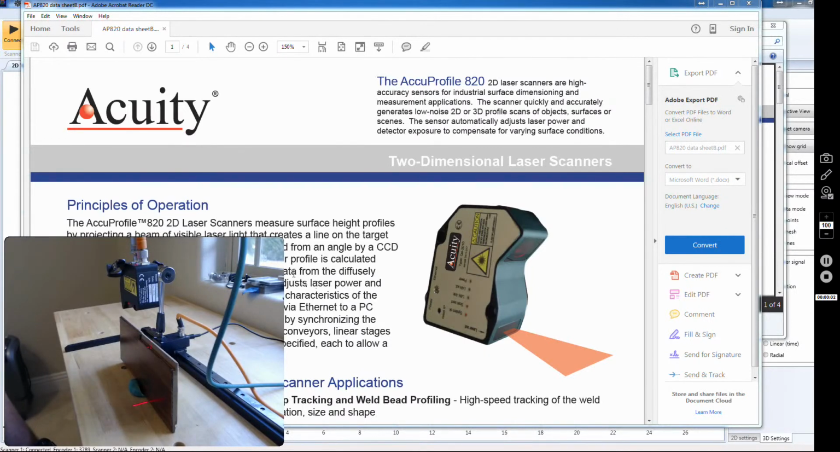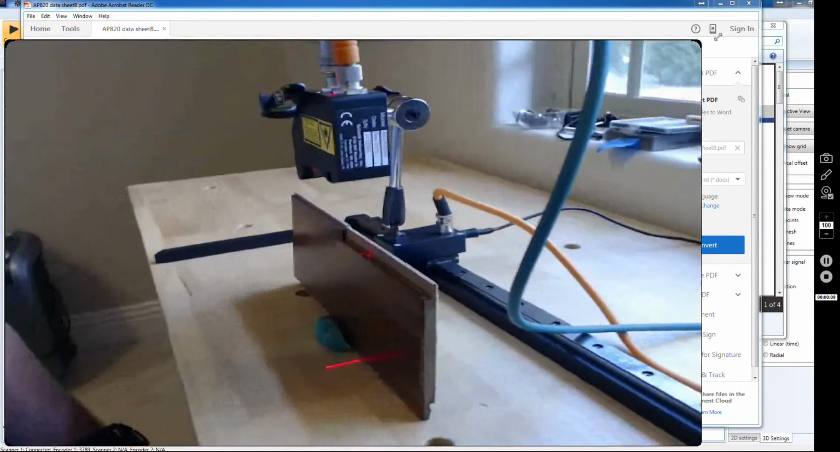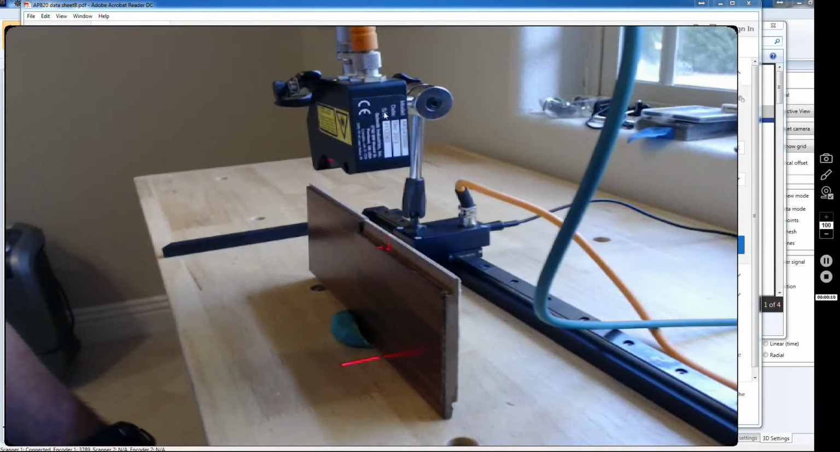In this application, we're going to be looking at the Acuity AP820-40 laser sensor. And here's an image of it right here. I've got it mounted on a little manual slide with an encoder. And here you can see on the target, these are two pieces of tongue and groove. As you can see, here's the one side and the opposite side, the two different mating sides. And what we're going to look at is measuring the position of the grooves on this surface.